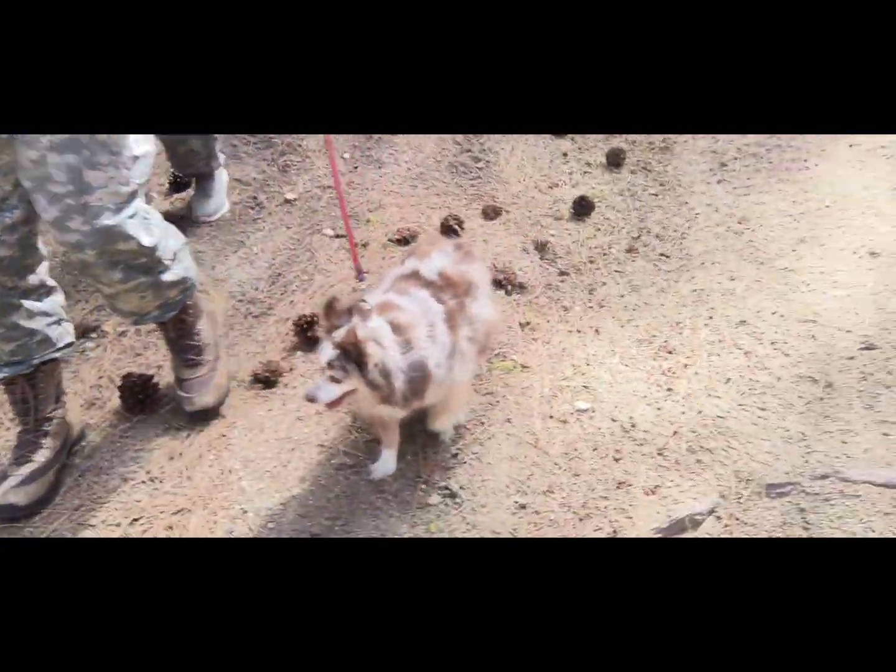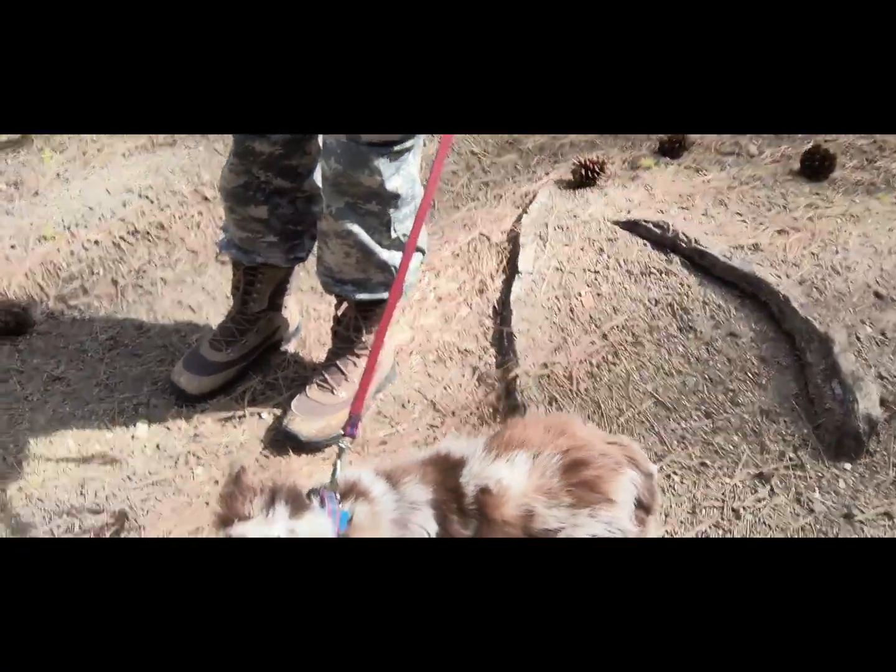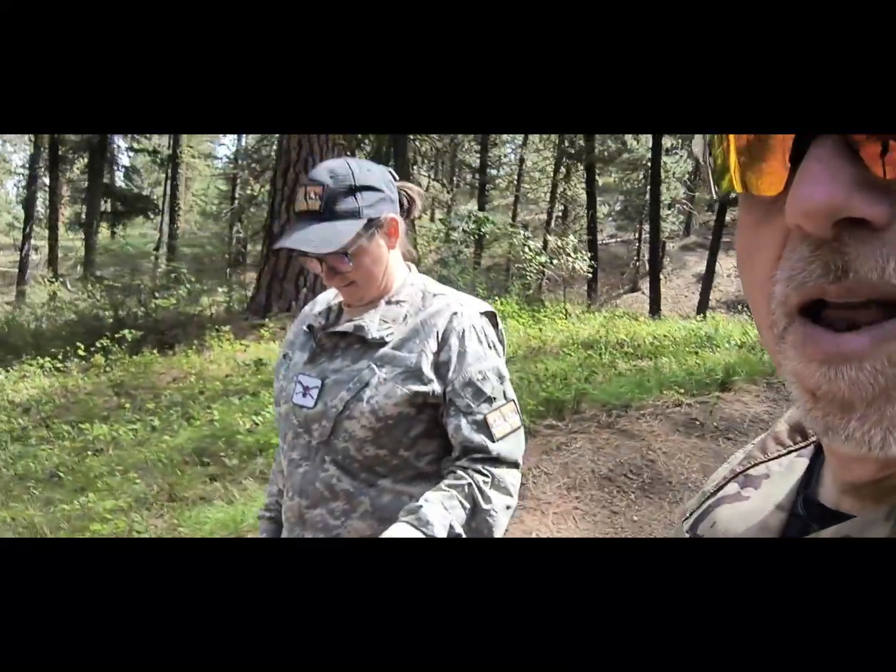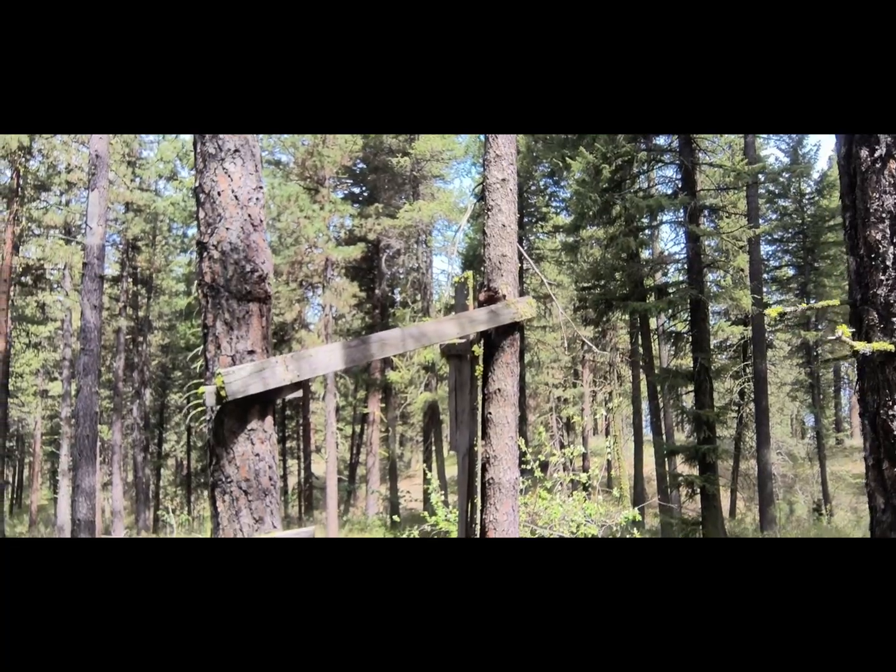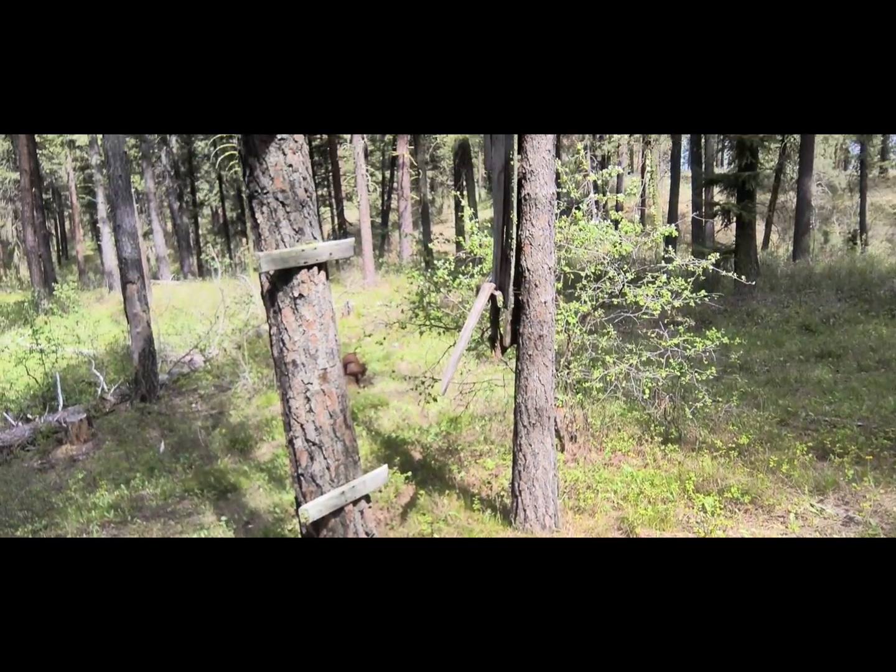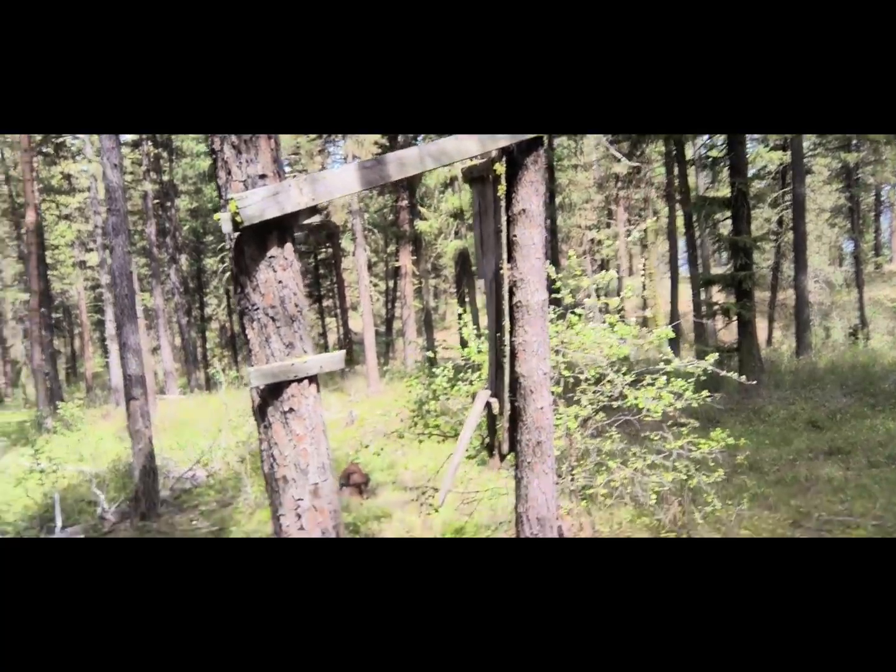We're bringing Trooper to see if he picks up Bigfoot scent anywhere. As you can see, he is right on it, as usual. We're glad he's with us. Anyhow, here's our tree structure. So we figured out it was not made by Bigfoot. Obviously man-made, but these are the kinds of things that we're trying to eyeball.